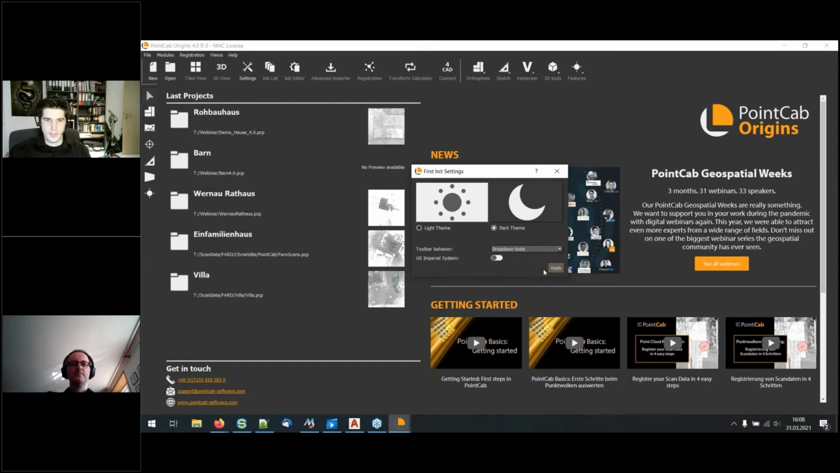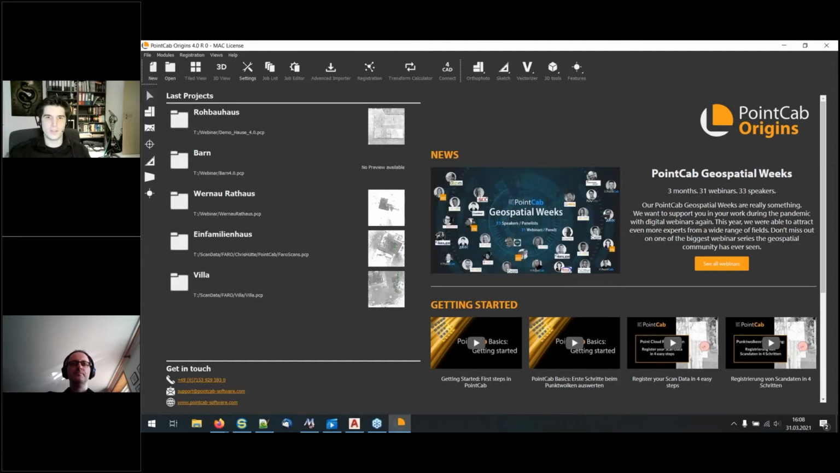So let's apply that, and of course here for the US market we have the imperial settings, so you can set everything to imperial directly. What you see here directly on the first side is the last projects. You have a complete list together with a project name, which in this case is in German. You see here the project images, a preview, and the path, of course.